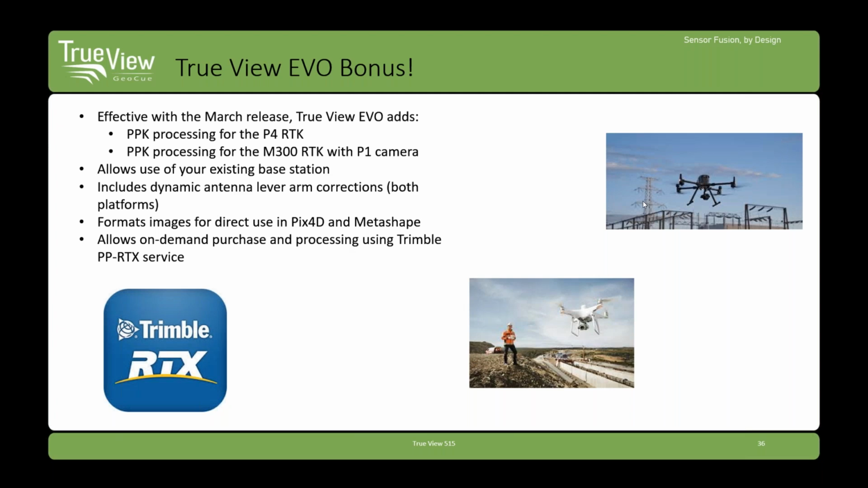That's free. There's no per minute charge for that or anything like that. But you also have available Trimble RTX. We've worked with Planix to get Trimble RTX to work with these DJI sensors. So that's a pretty nice addition to the software base, I think.